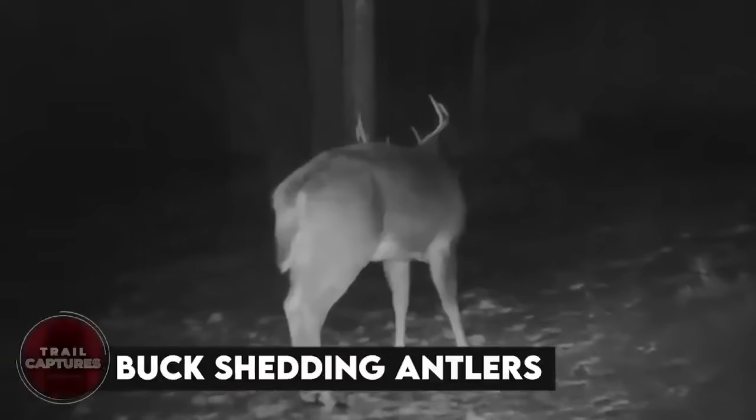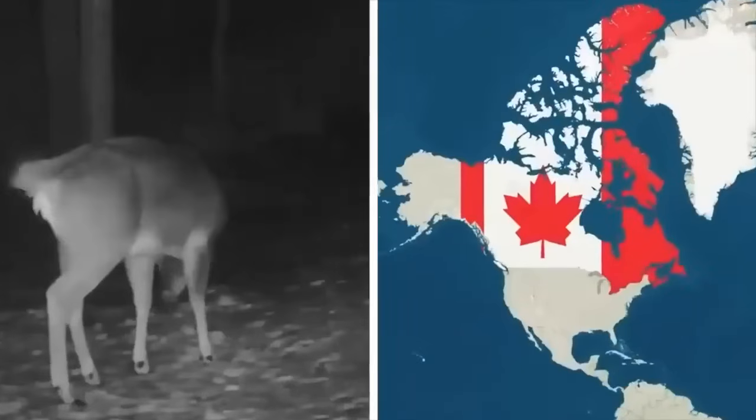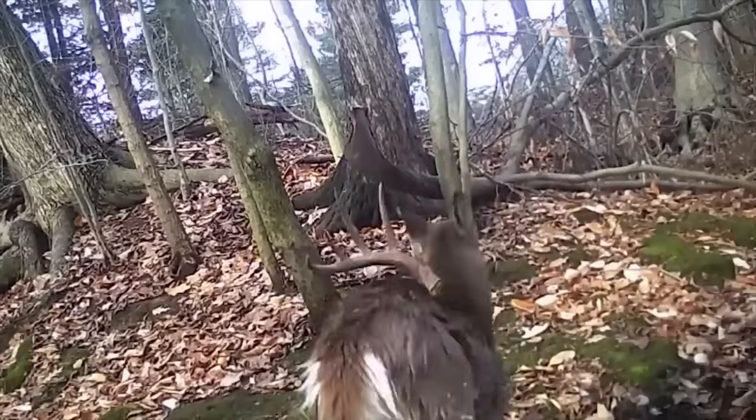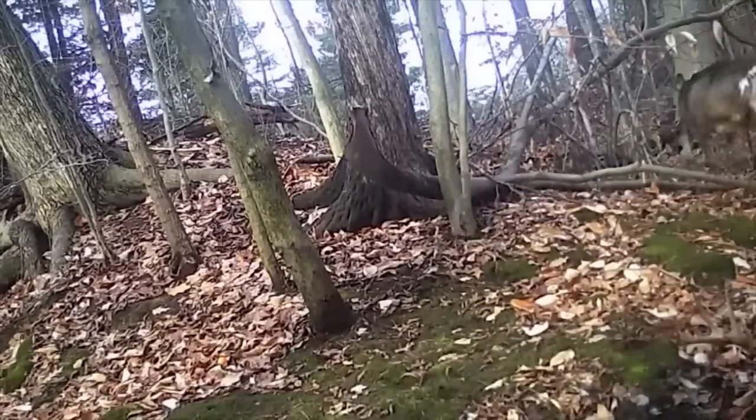Buck shedding antlers. So there was this male deer in Ottawa, Canada that got caught on camera losing its antlers. It might seem strange to us, but it's actually a regular thing for male deer to lose their antlers in winter to make way for new ones.